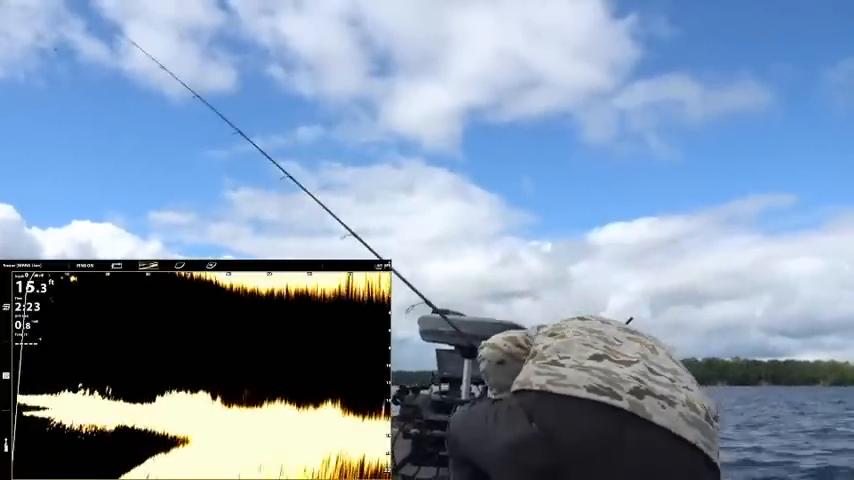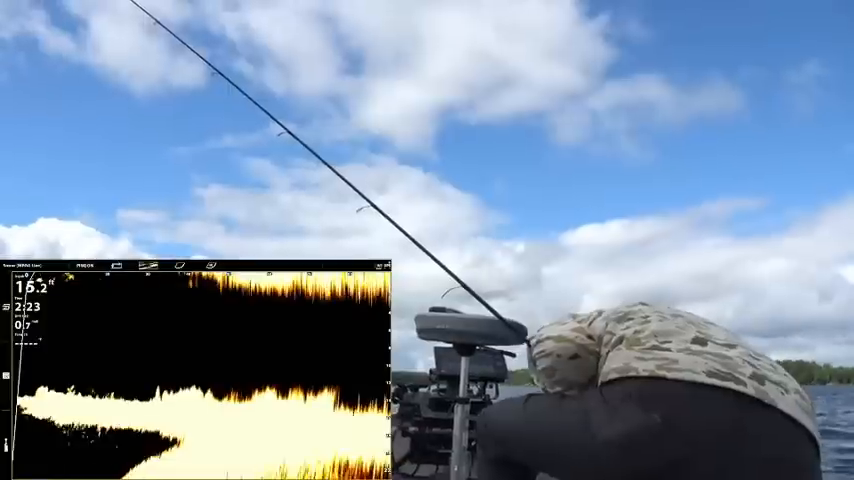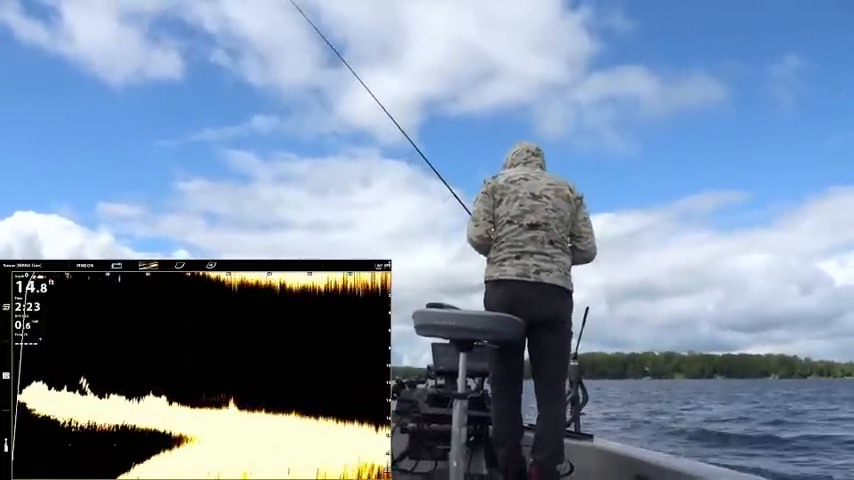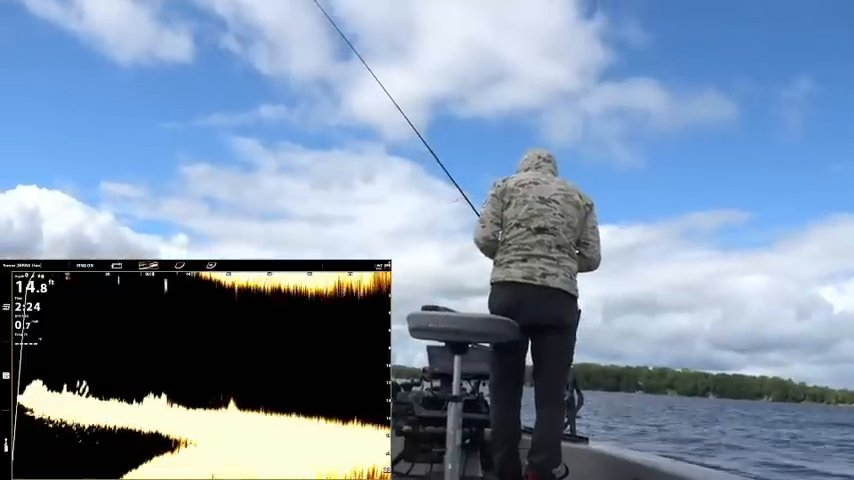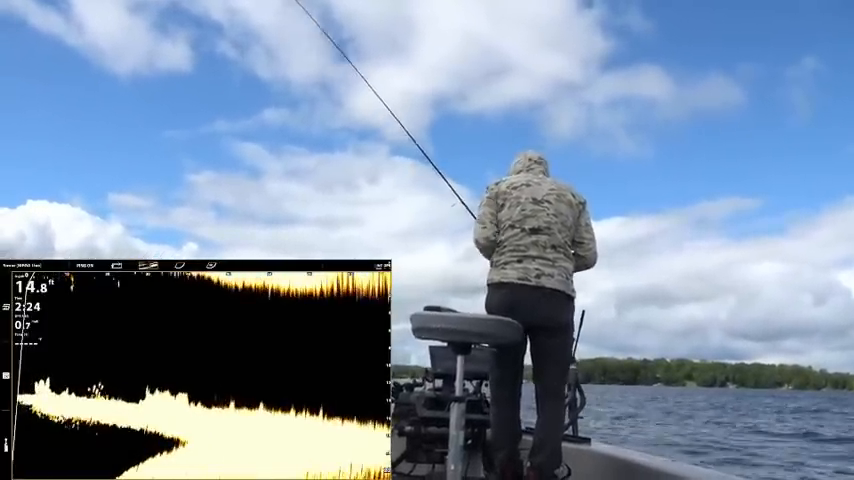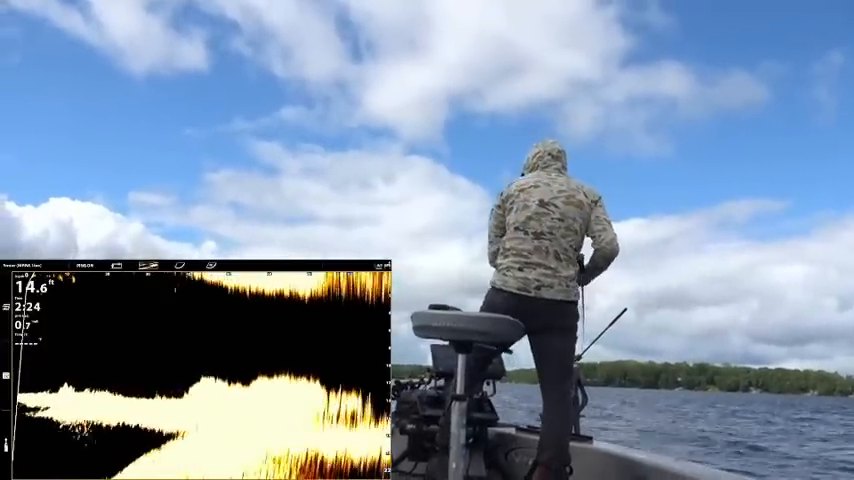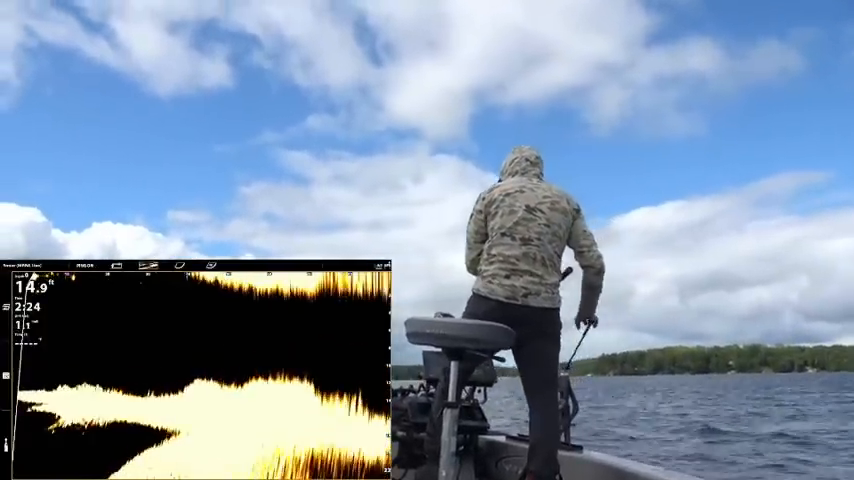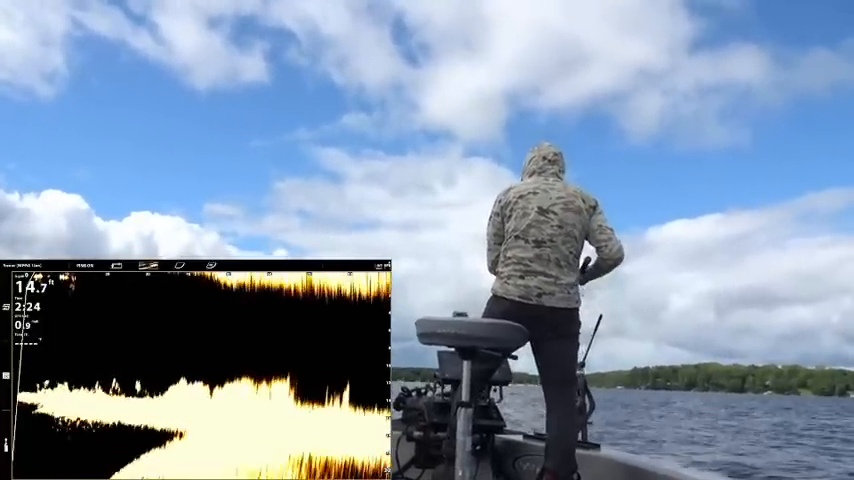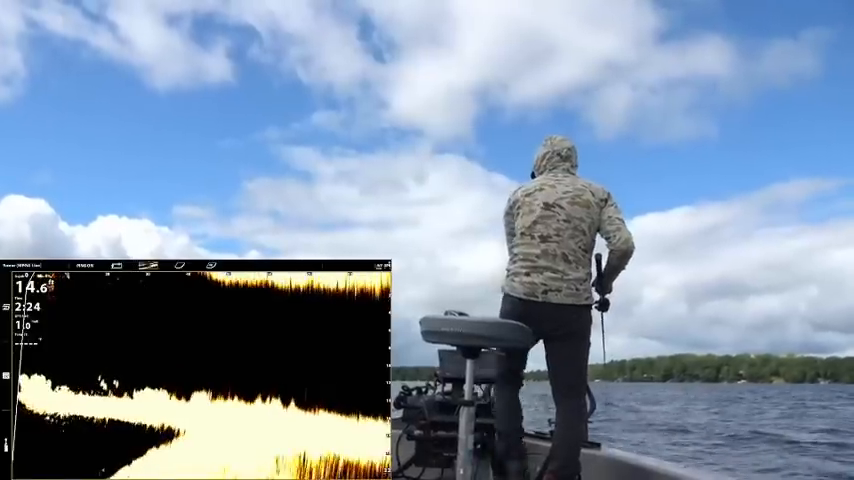We'll rebait real quick here. I'd like to see something a little bit more impressive than what I'm looking at right there. But we'll see. Hopefully we can maintain our cell reception here. Yeah, there's some good weeds. A lot of times fish will be on the outside. Yep, right as I said it. Look at that. I believe those are going to be our first walleyes we're going to catch right there, right on that outside edge of the weeds.